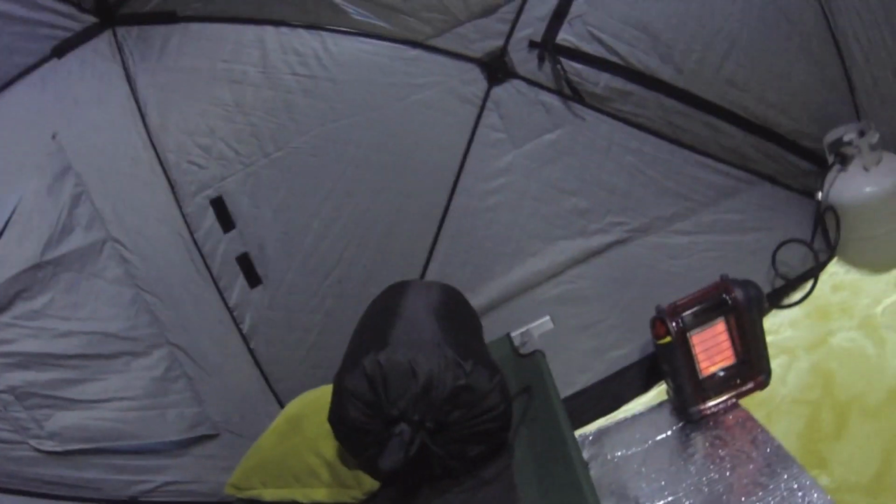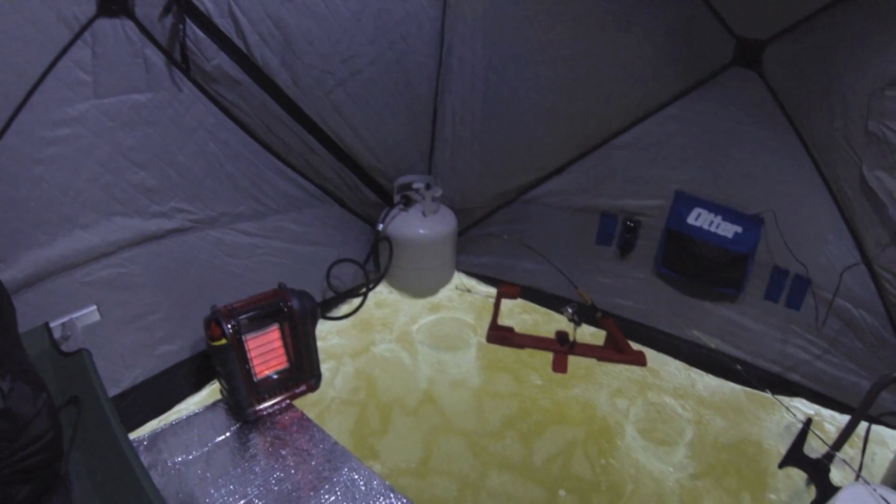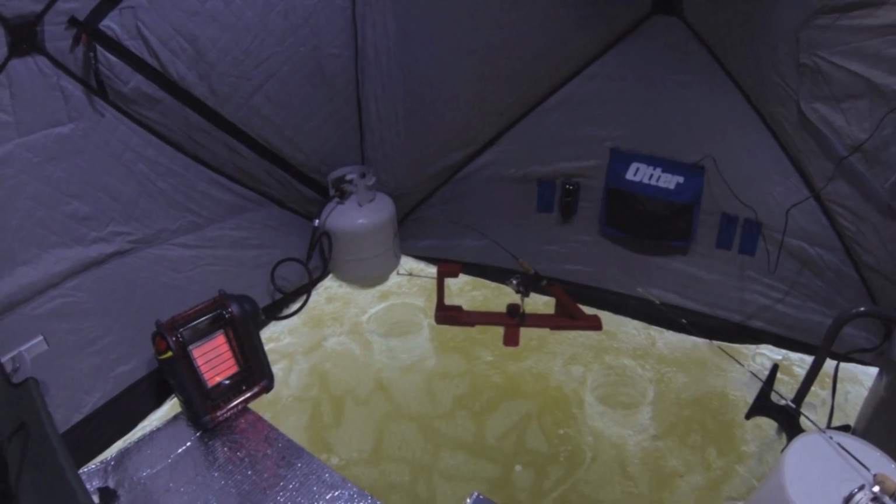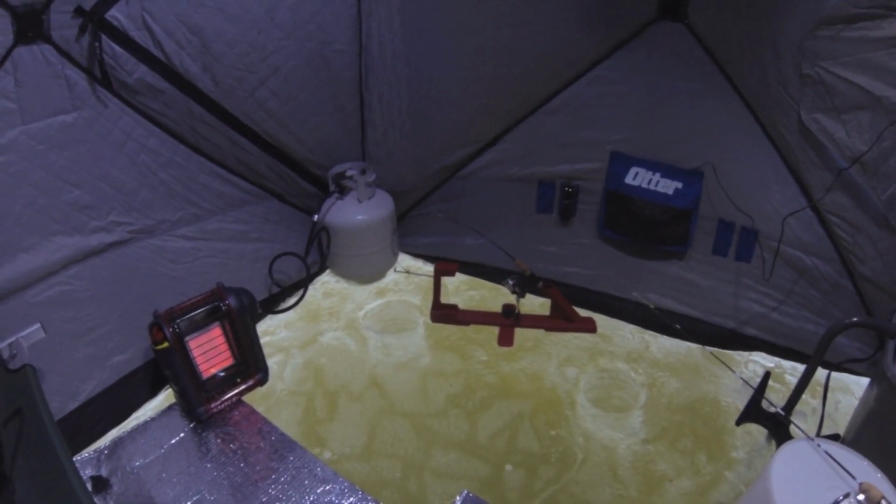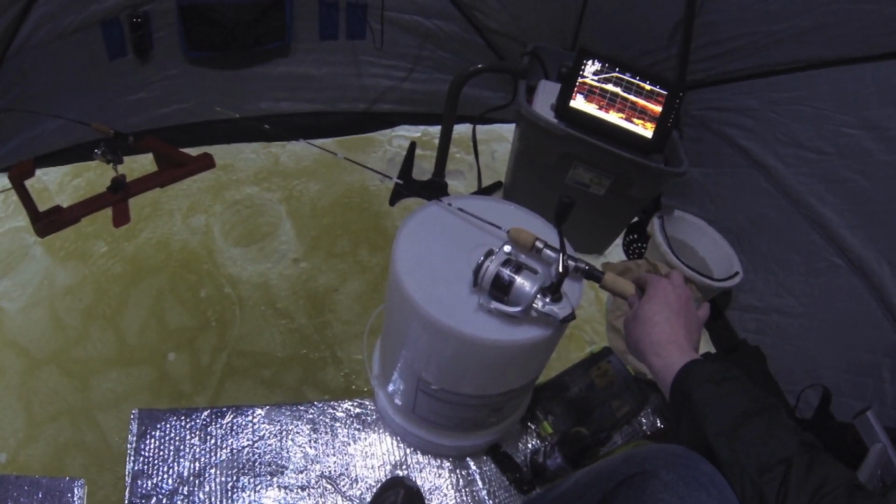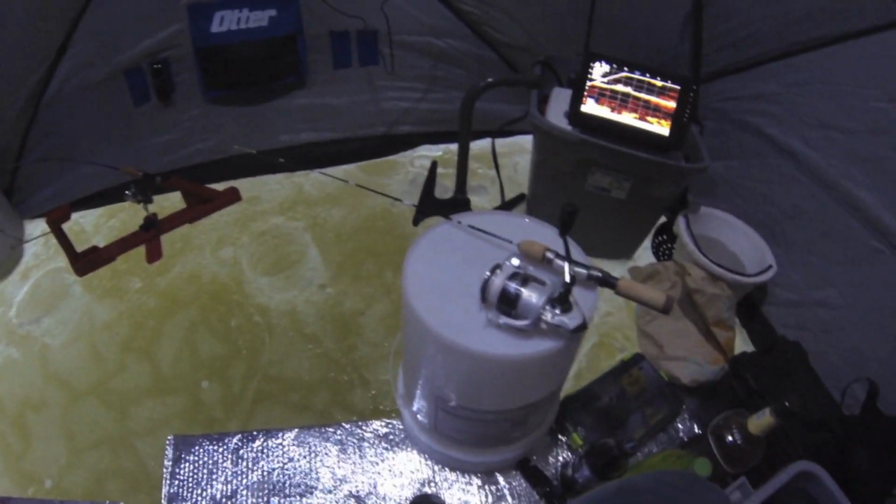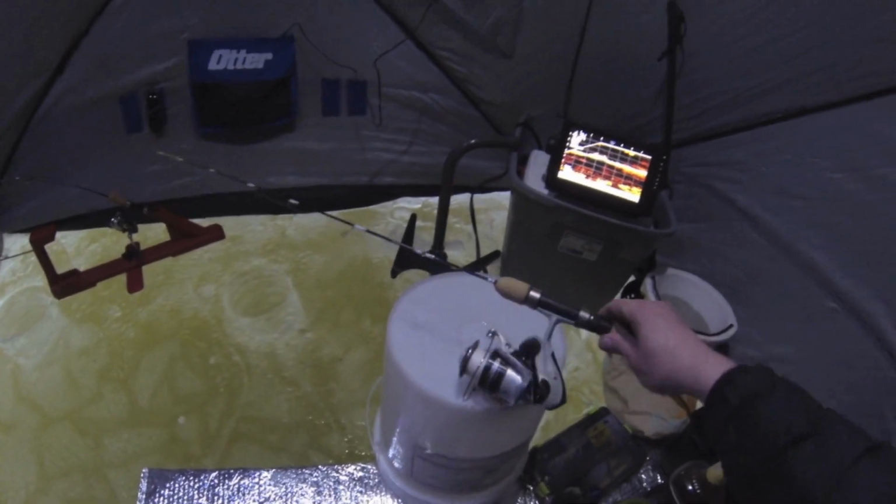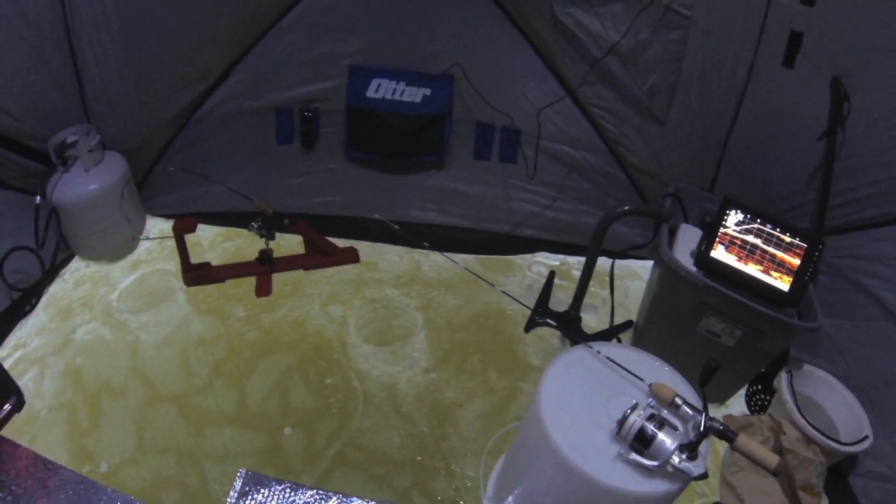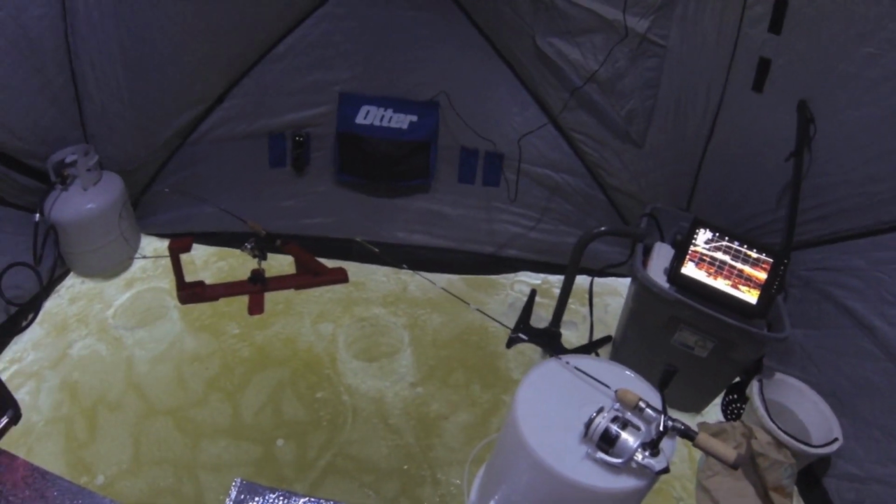I have my portable Buddy heater right there connected to a 20-pound tank of propane. I have one set line. It's an automatic fisherman with a hot rod there. I have yet to find another fishing rod that works well with the autos. Right now I also have a jigging spoon, the Glow Shot spoon from Northland, and it is paired with my Eye Catcher from H2 Fishing. Great rod. I believe it's a medium light with a quick tip. Very sensitive, it's great for feeling bites, and it's also a good dead stick rod.